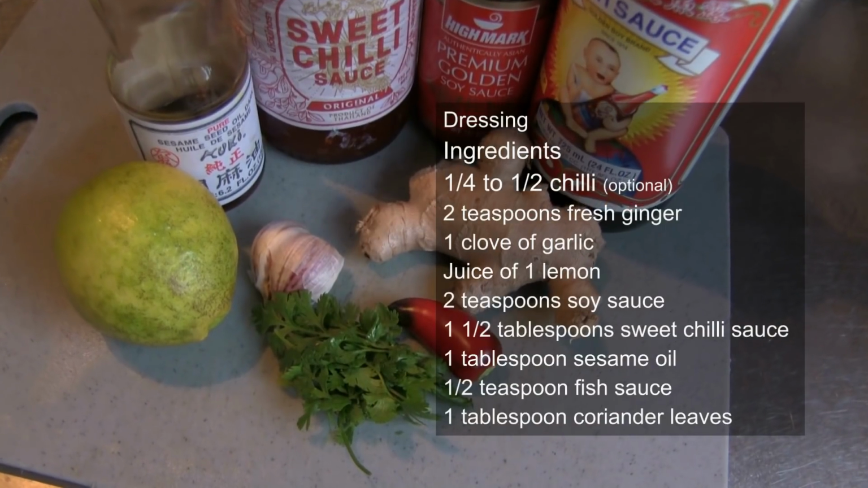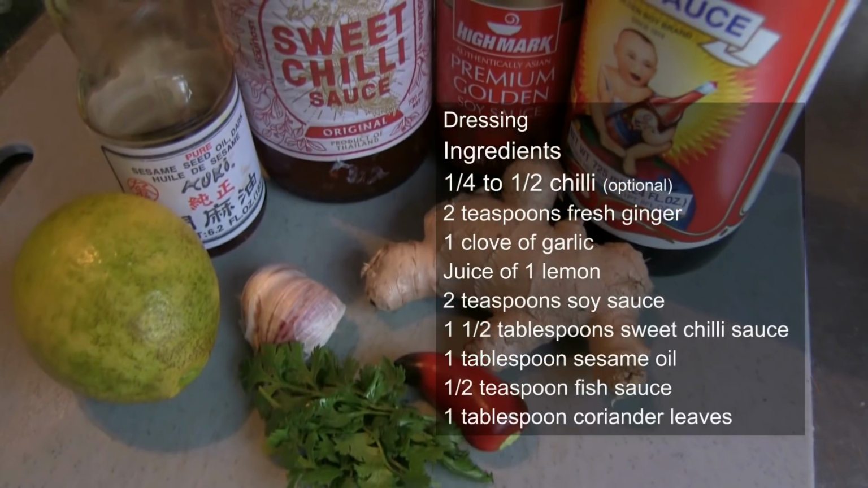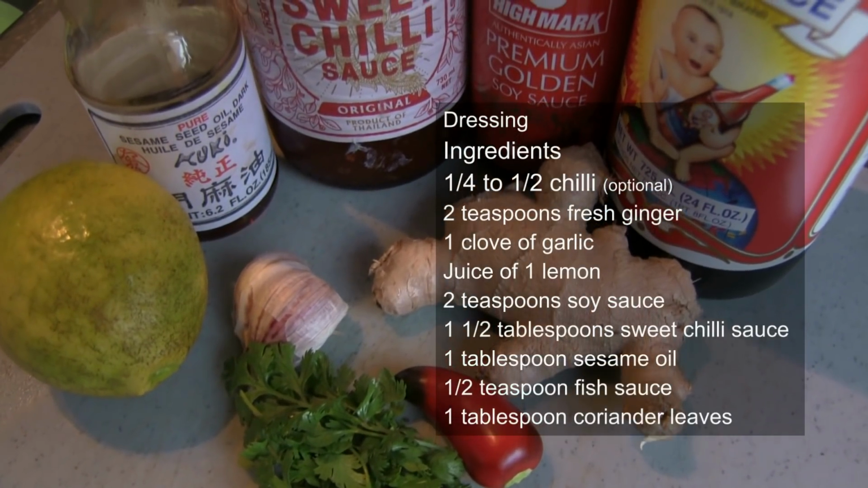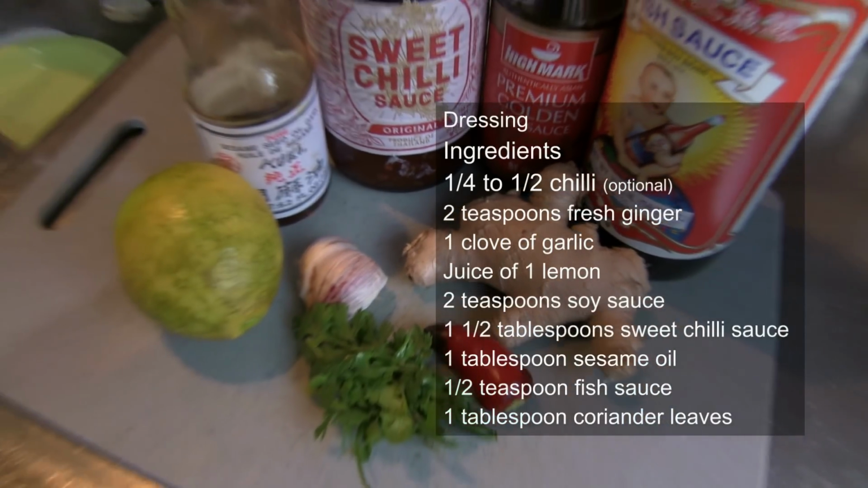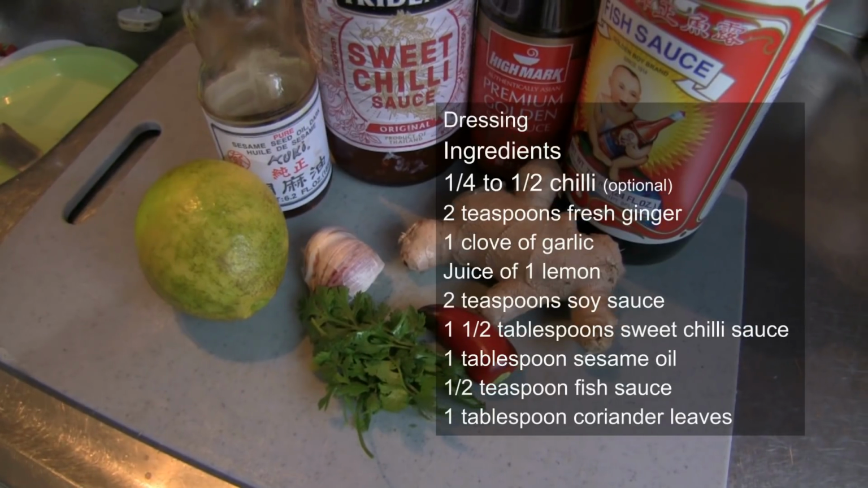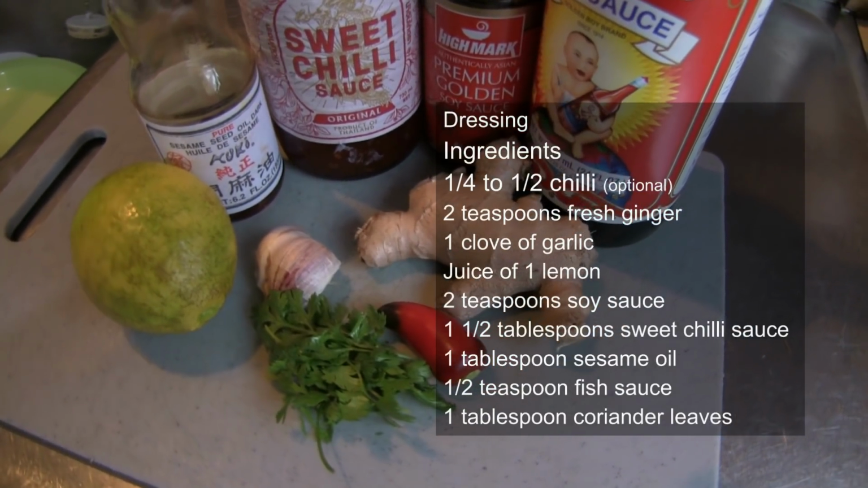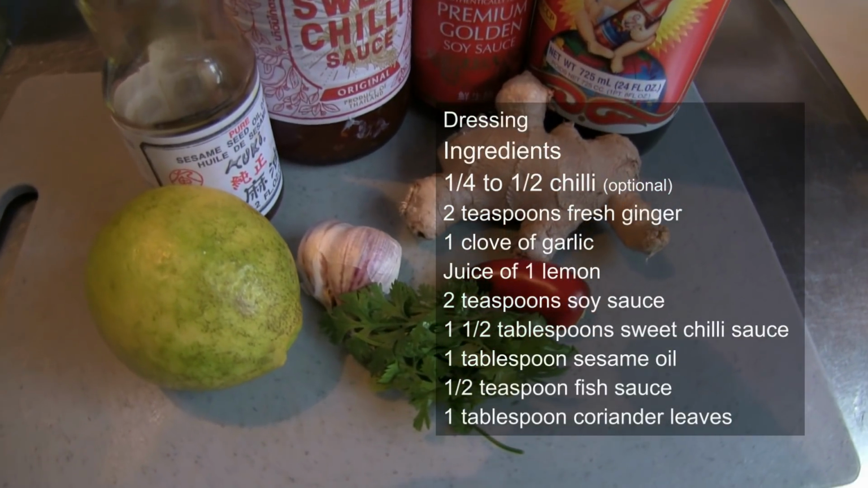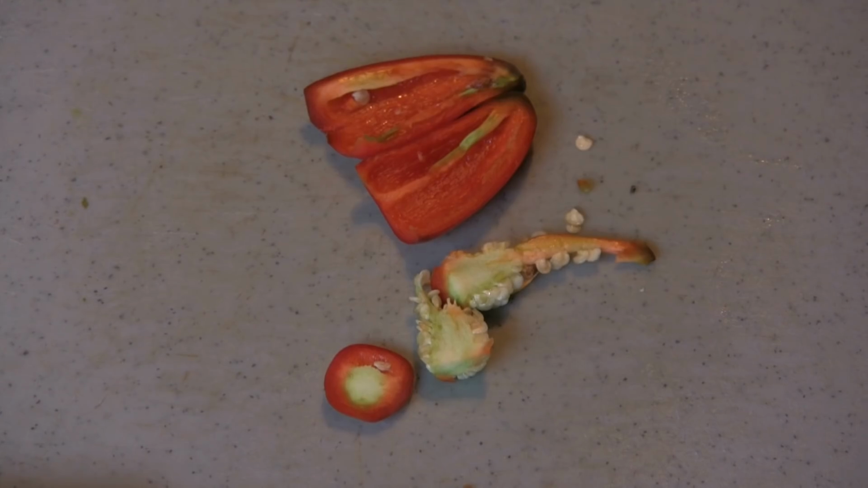Okay, now it's time for the dressing, and for this we'll need 1/4 to half a fresh chilli, which is optional, 2 teaspoons of fresh ginger, 1 clove of garlic, the juice of a lemon, 2 teaspoons of soy sauce, 1.5 tablespoons of sweet chili sauce, 1 tablespoon of sesame oil, half a teaspoon of fish sauce, and 1 tablespoon of coriander leaves for garnishing.